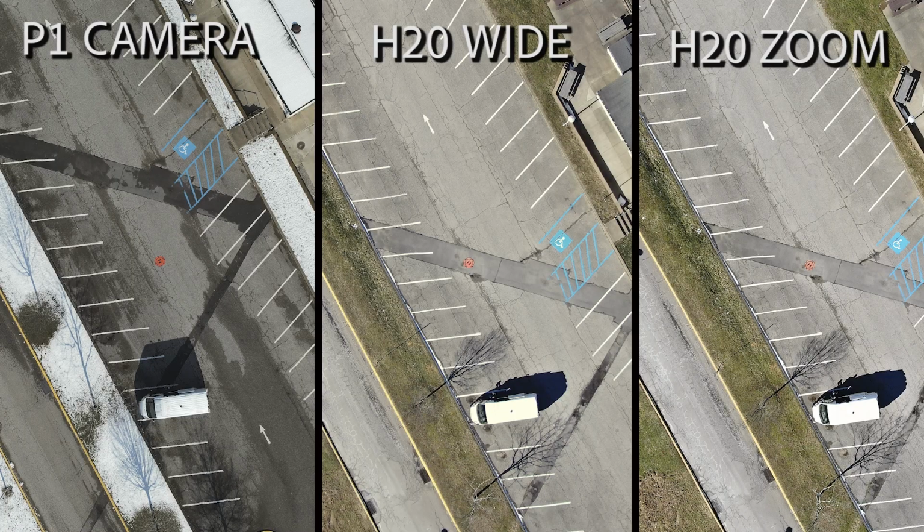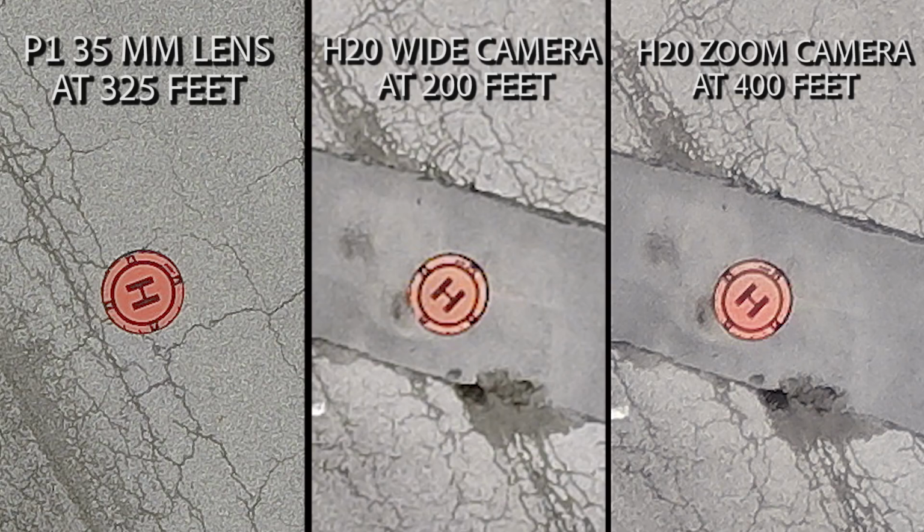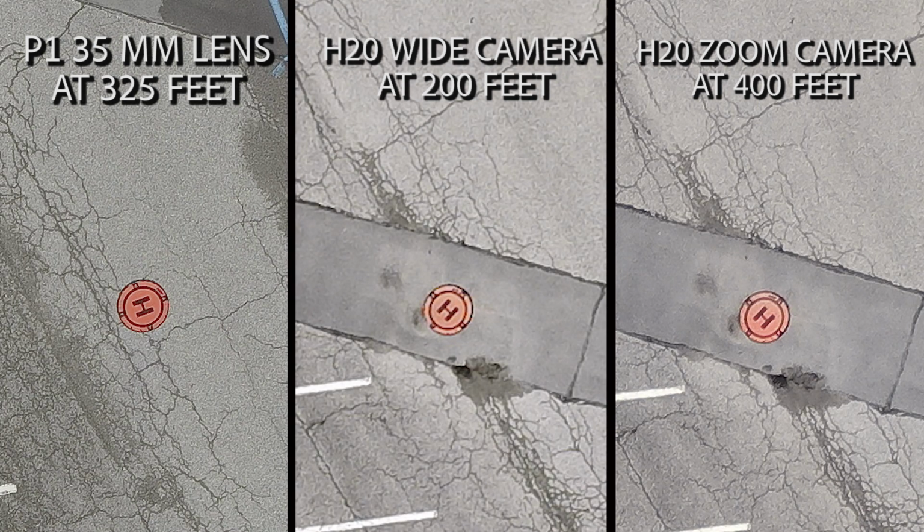So when you're looking at overall resolution, you can see where we start out with those three when they're not zoomed in at all. They all look good when it's not zoomed in. But again, I'm trying to help you determine what level of clarity you need for these things. Let's not zoom quite as far into details. Let's have them zoomed out just a little bit more. Now you can see what the resolution differences are.